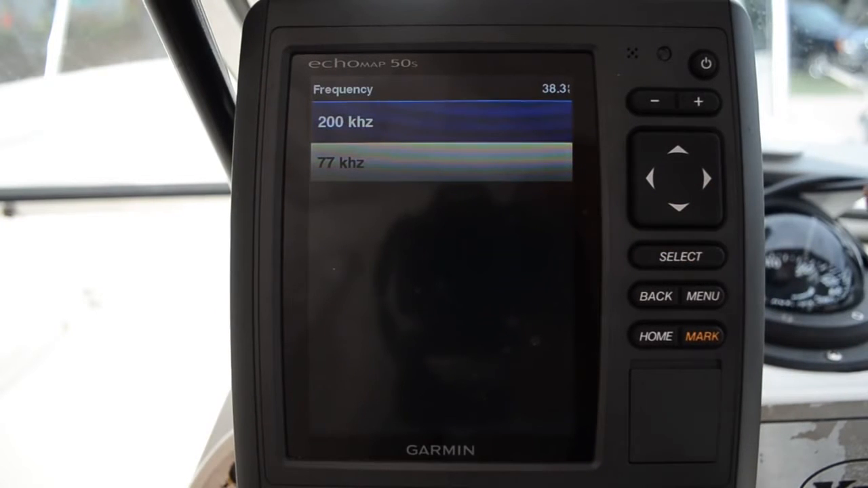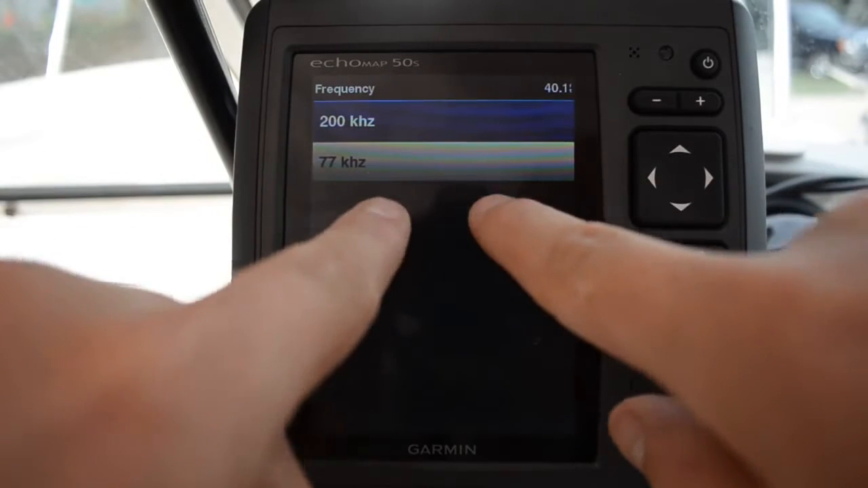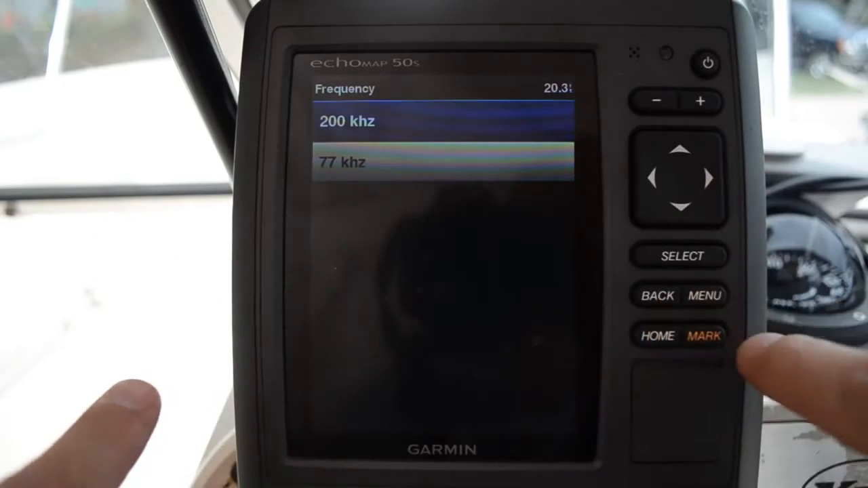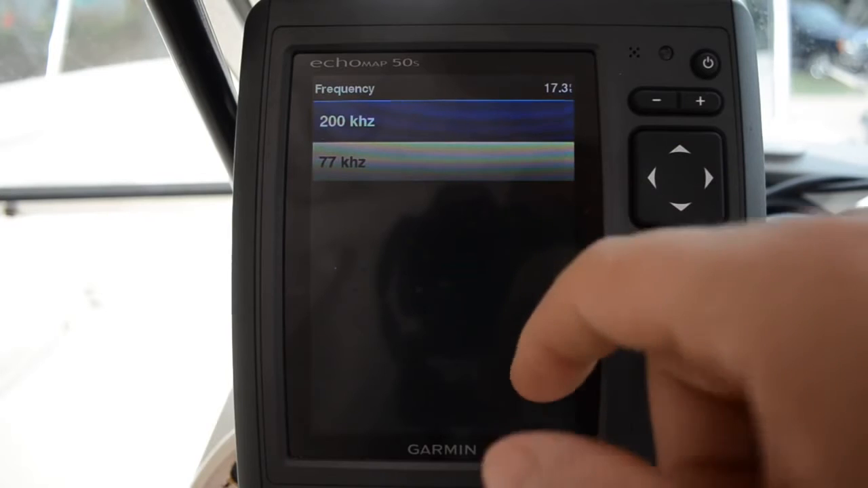What do those frequencies mean? 200 doesn't go as deep in the water column as, say, a 77, especially in salt water. But with 200, you're going to get more definition, a little better picture of things. The other thing is, and it depends on your transducer, 200 kilohertz is generally a much smaller cone, right? Whereas 77 and, say, the 50s, they're nice wide cones, so you cover more area with the 77 than 200.